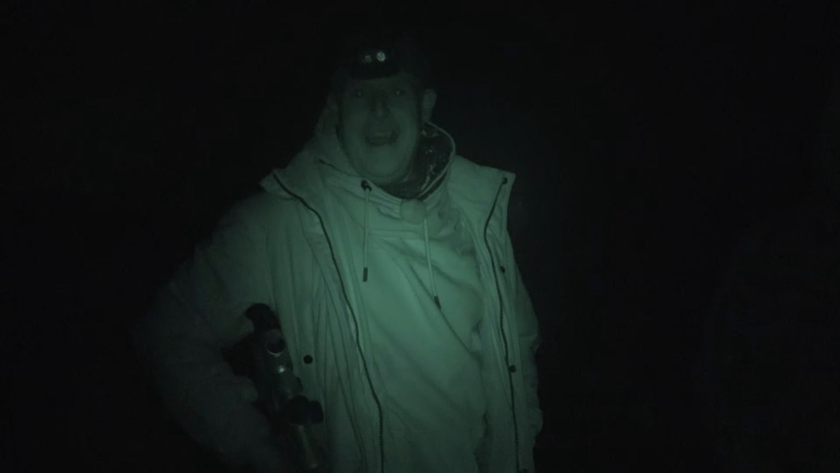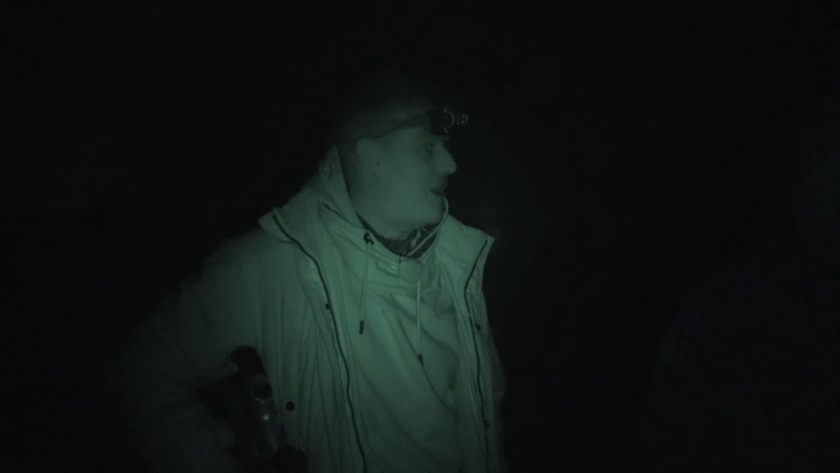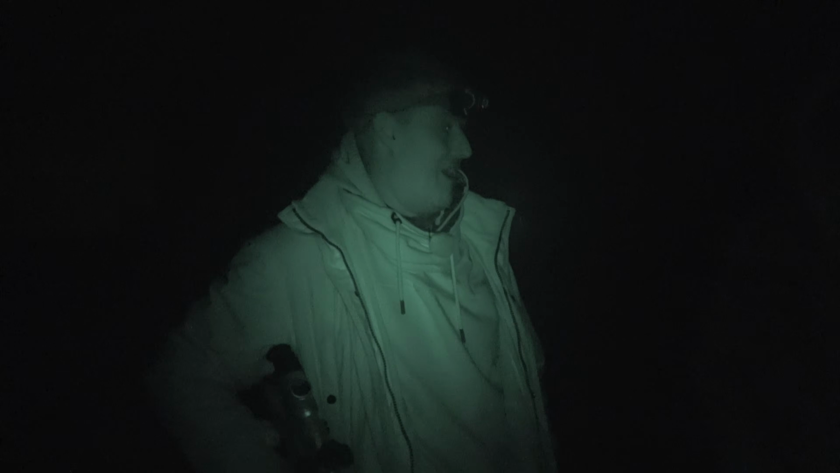What a night. You know it's a good night when you have to reload both magazines. I've had 20 shots and we've probably got about 17 out of that lot to pick up. It's a bit like Tin Can Alley down there, it's carnage. There's a lot of rats here, isn't there? There are, yeah. I reckon you could shoot this every night for a month and there'd still be as many. Yeah, we come back every 2 weeks. Yeah, it's phenomenal sport.